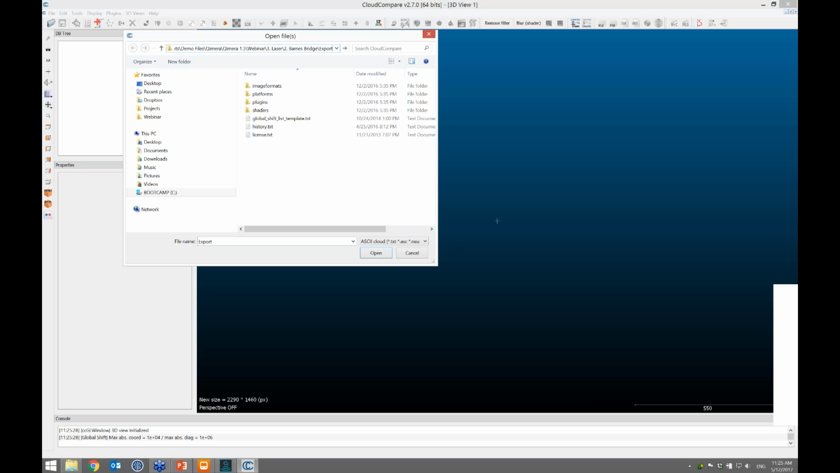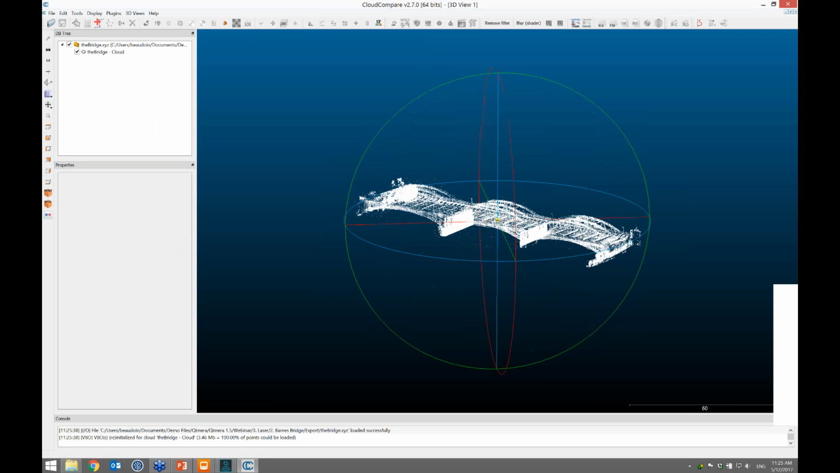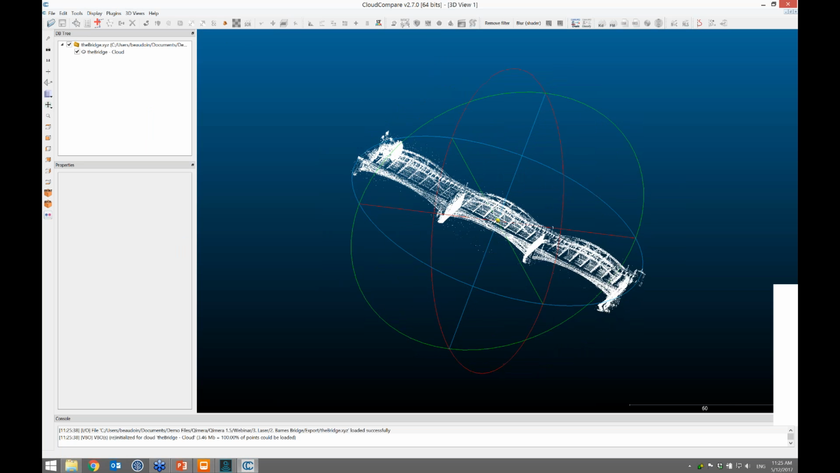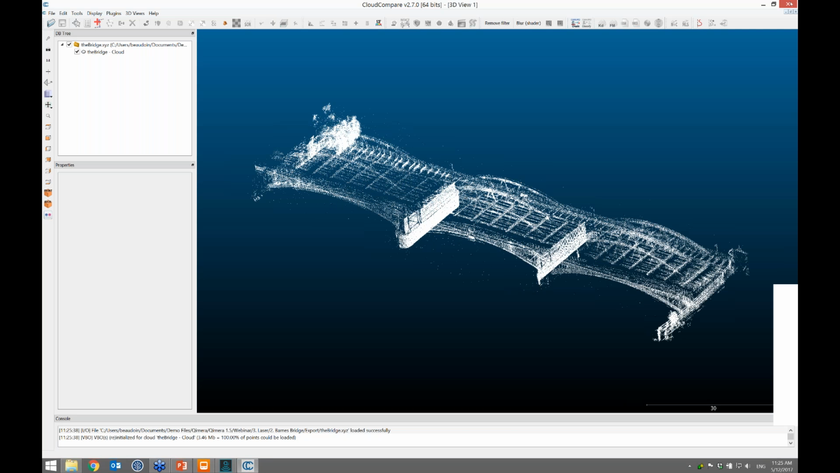I'll open up that file here to show that off real quick. The bridge XYZ, and I just say yes to these things. And there, I've got the points quickly extracted from Qimera to go to whatever application you need to do your engineering work with, whether it's a QPS application or not. This is just an example of CloudCompare doing that.